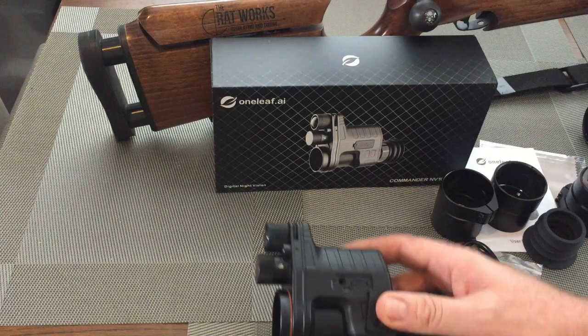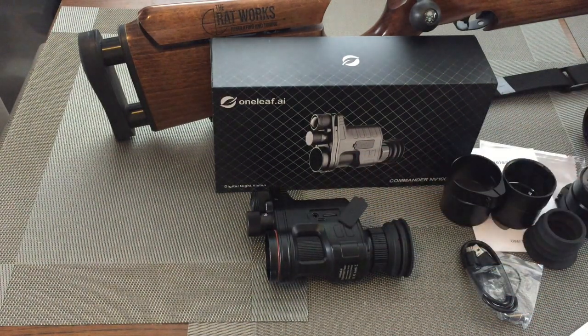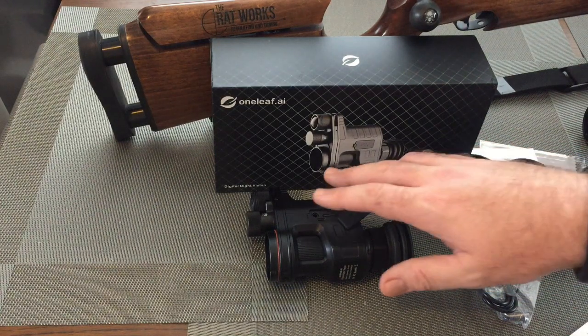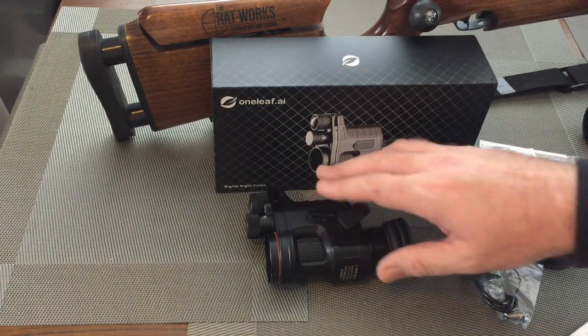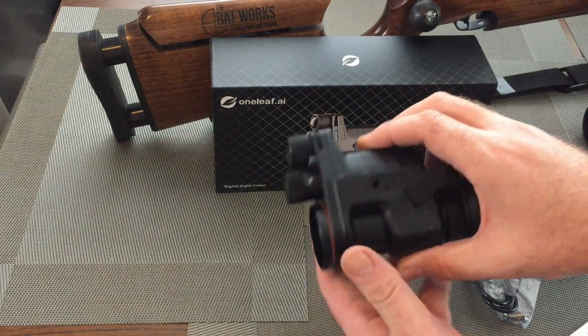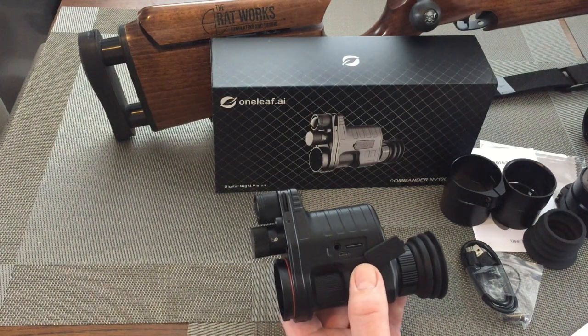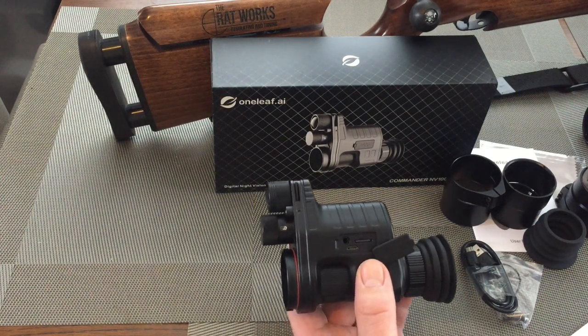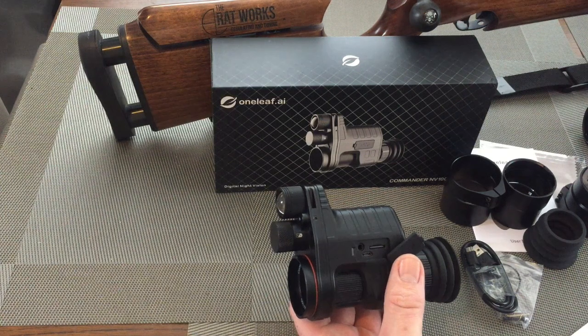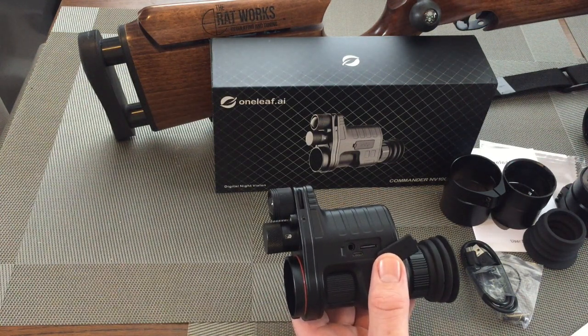So the unit has an onboard DVR which records to this micro SD card. I'm using a 32GB class 10 SD card. However, OneLeaf say you can safely use up to a 256GB card in there. I don't own a 256GB card, so I can't try it, but I can tell you it records perfectly to my 32GB card. The playback footage, which I'll show you in a little bit, is absolutely amazing.